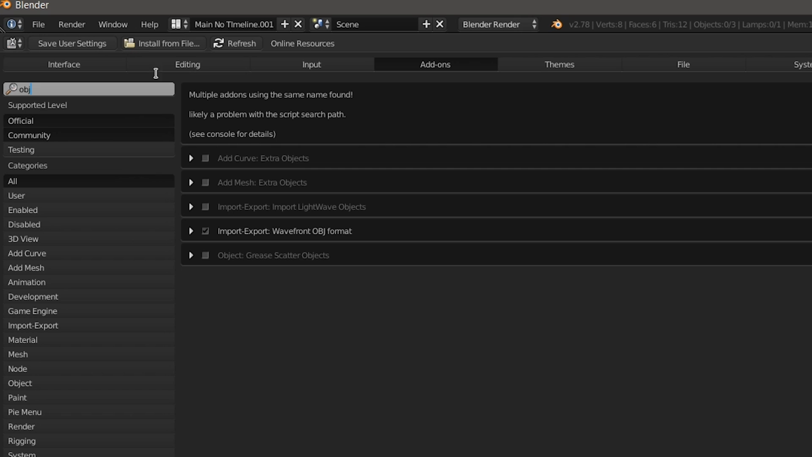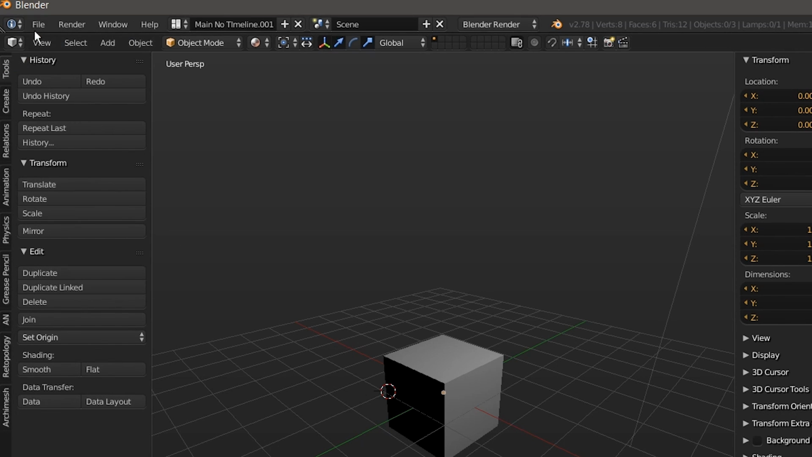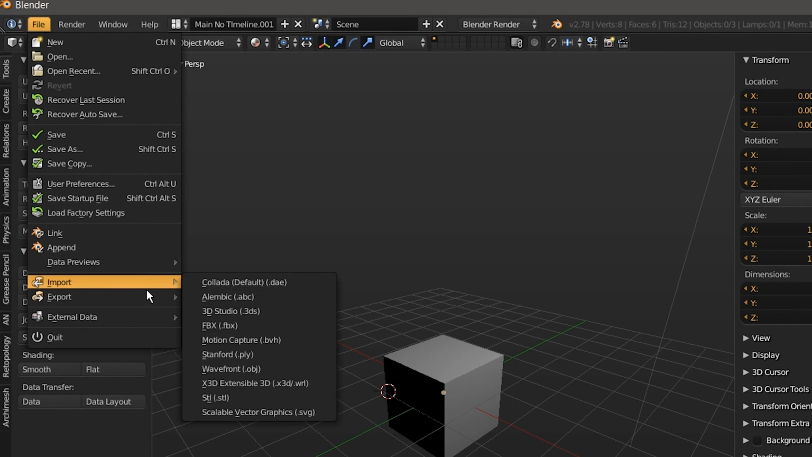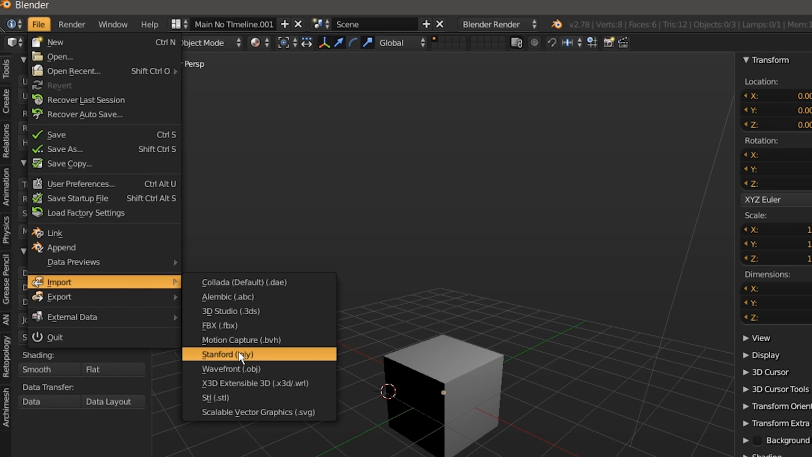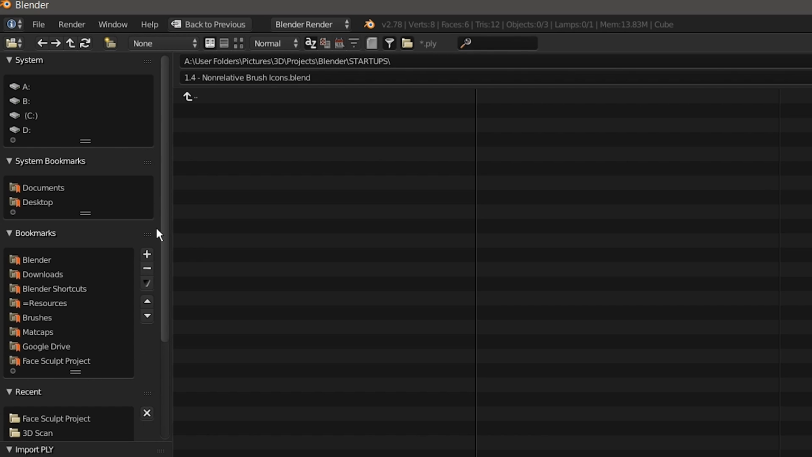So I'm going to go back to the 3D view, and I'm going to go to File, Import, PLY. The OBJ is just going to be just the mesh, so I don't really care about that. And I'm going to go to Face Sculpt Project.